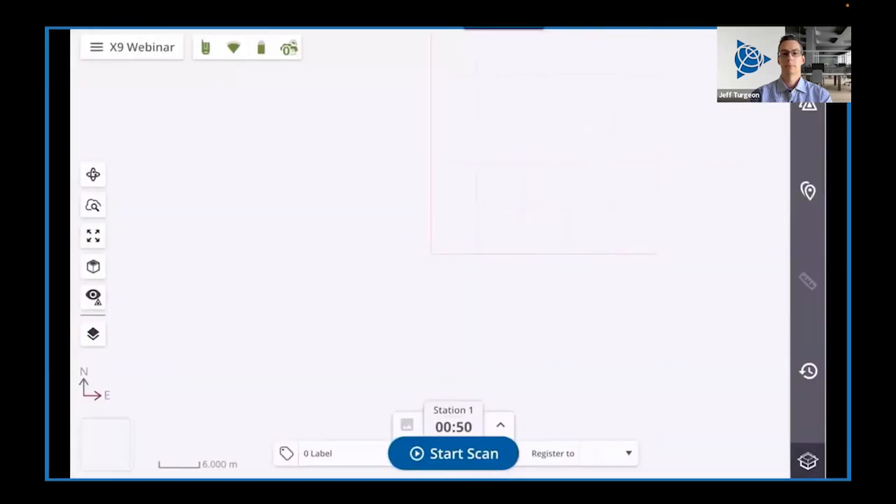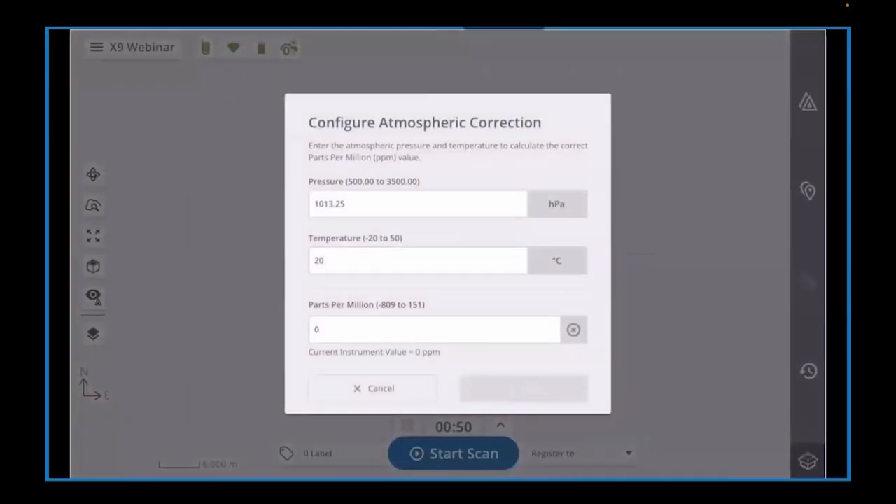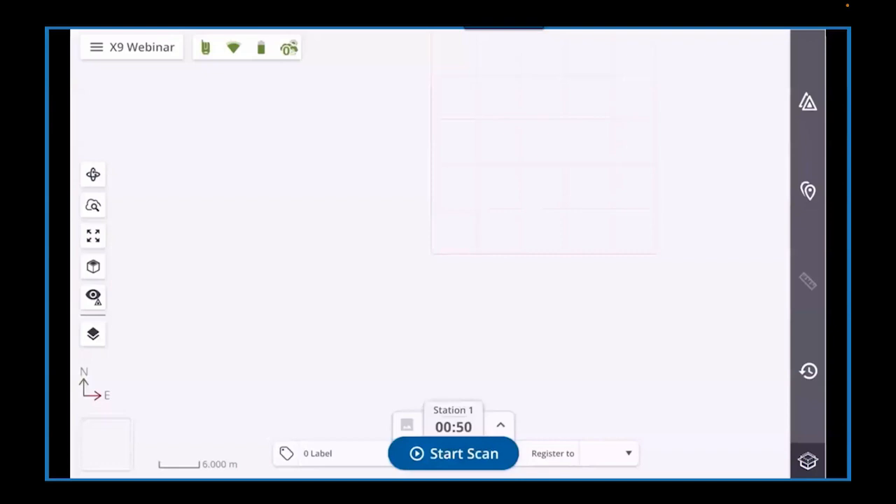Now that we have a new project, we are entered into a 2D view with a number of options and menus. Starting at the top, we have some green icons, which are for our instrument connections. We can click on this to expand to show the Wi-Fi channel, instrument battery life, available storage space, and atmospheric corrections. And then clicking any of these icons, we're able to open their respective menus to allow changes to be made. For example, the atmospheric corrections, we have the ability to change the pressure, temperature, or ppm values directly.